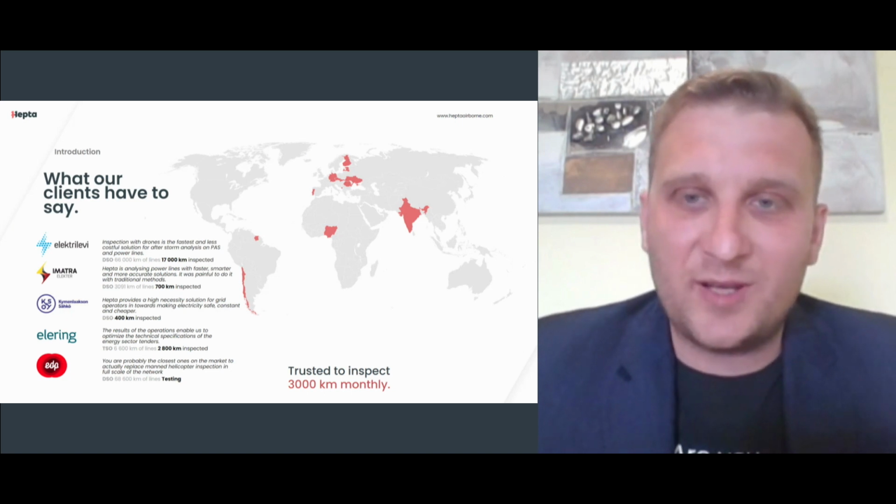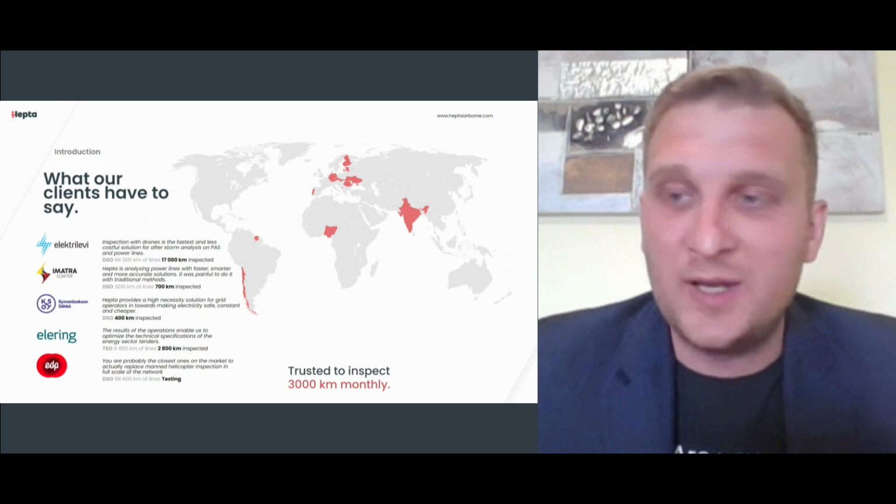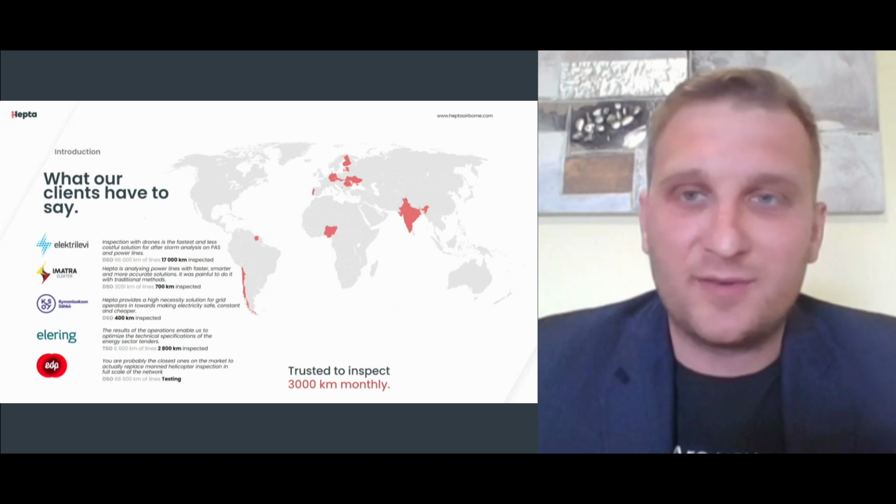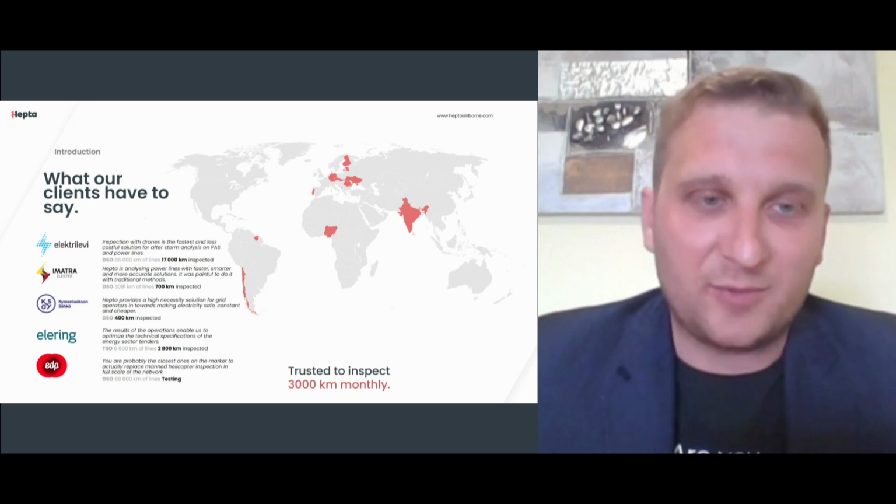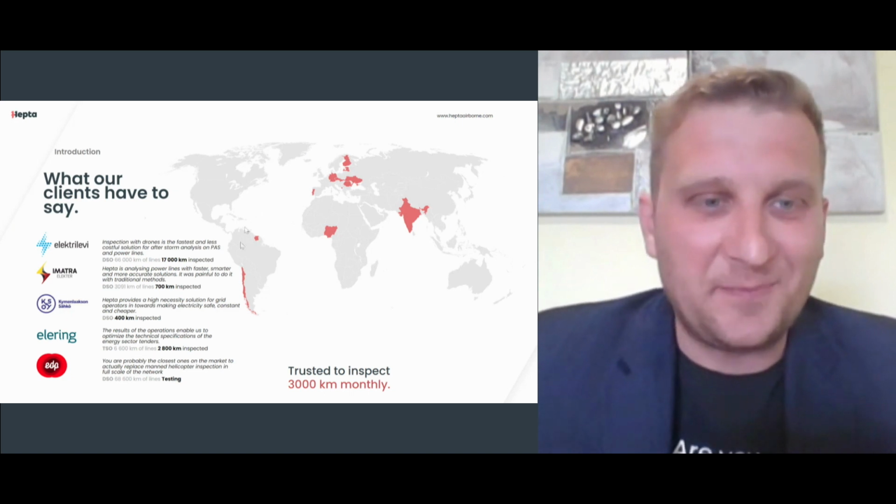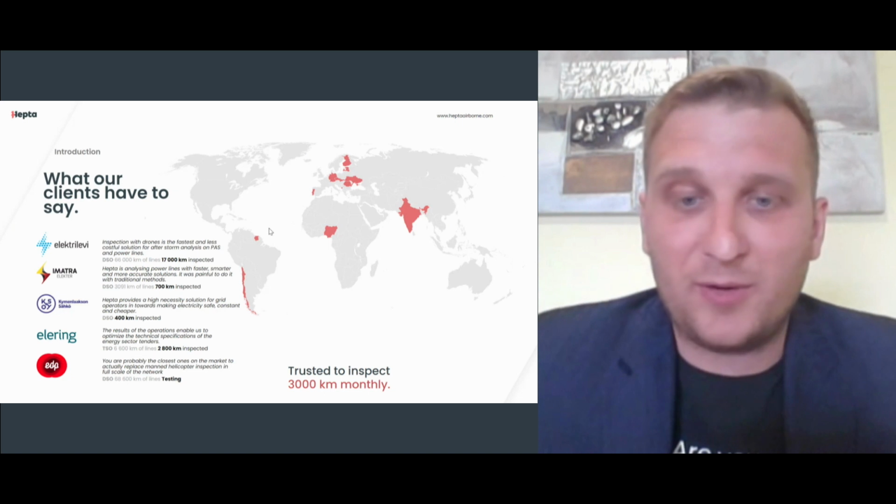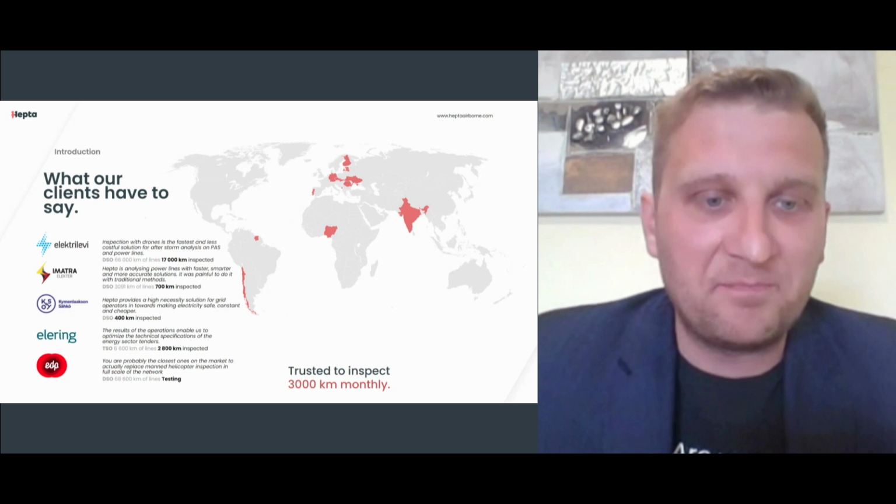And based on this, we realized that actually the view from above is far more accurate and precise, and also the data collection phase is a lot simpler and safer, in terms of you don't need to run away from bears, if we're, for example, talking in terms of Estonian nature. And yeah, we perform about 3,000 kilometers of power line inspections each month.